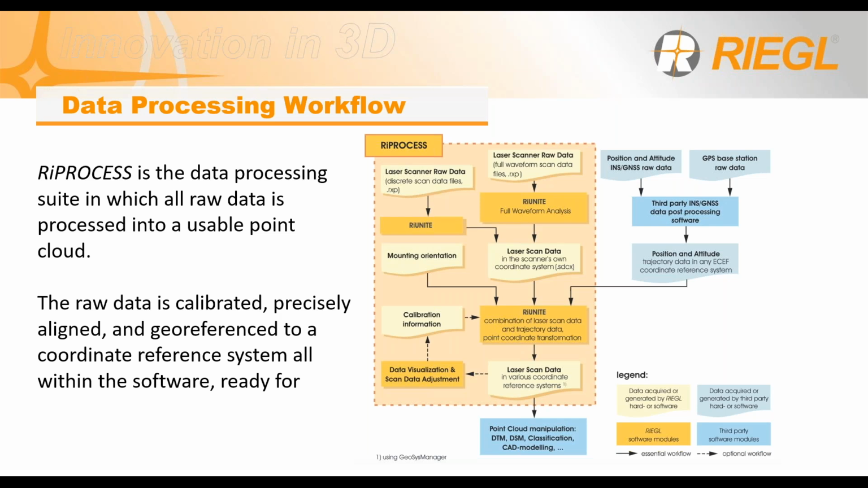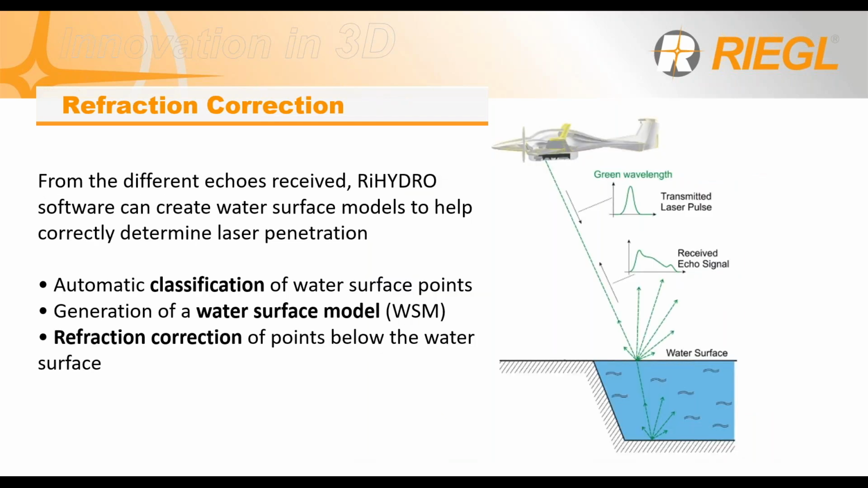Through this, it'll go through RIUnite, and for any sort of refraction correcting, we'll go through RIHydro. The way the RIEGL refraction correction works is it automatically classifies the water surface points. From here, it will generate a water surface model.